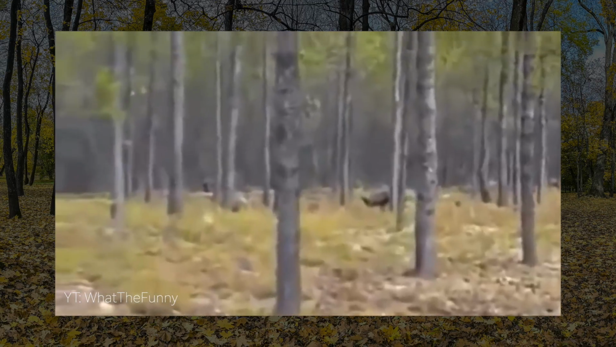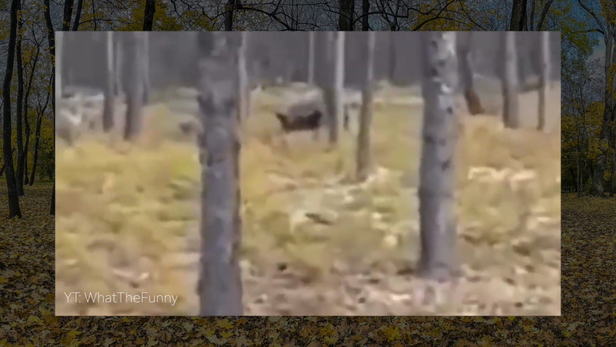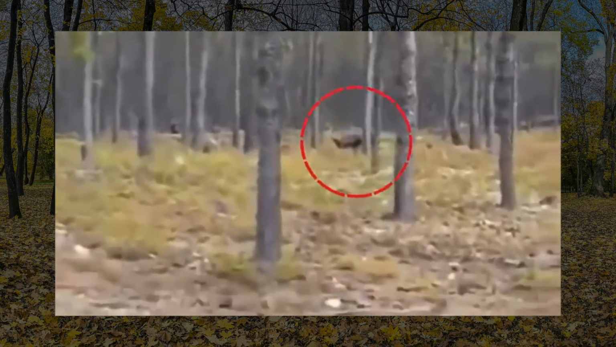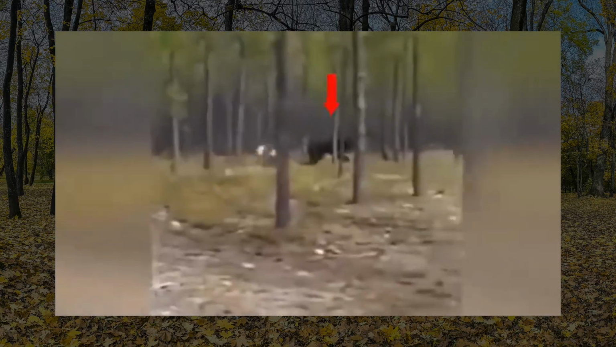Filmed in Nepal, our first video really caught me off guard. A man was walking his dog in the woods when his dog stopped and started growling at something crouched and hiding in the grass. The dog starts barking at the creature. The man seems to notice and pulled out his cell phone to record the encounter. As soon as the owner started recording, his dog went to investigate what was hiding. And when he did, a huge black creature charged the much smaller dog.